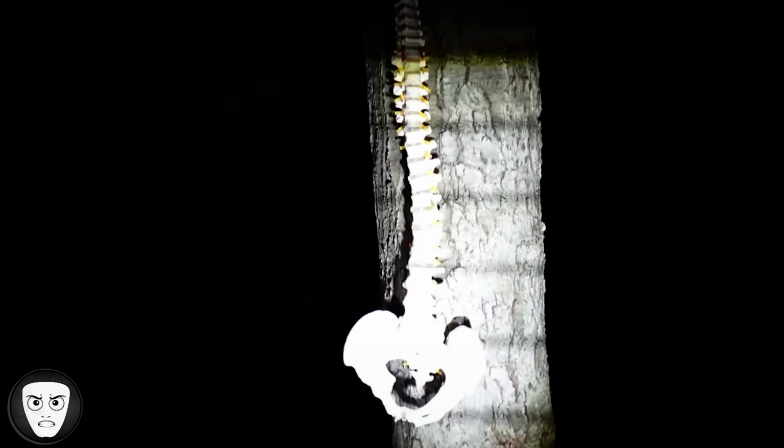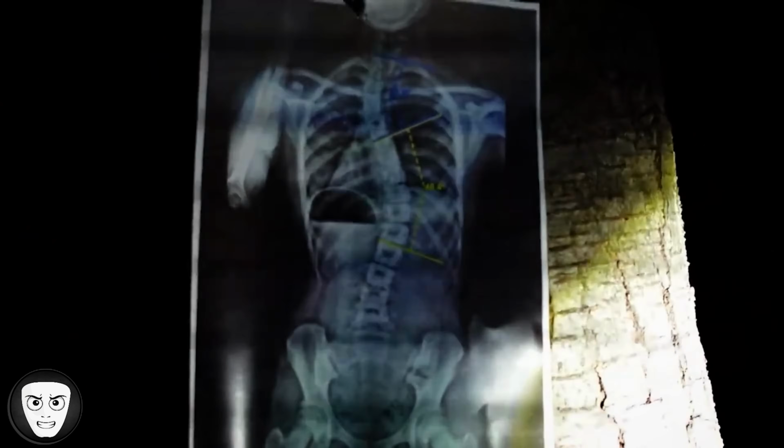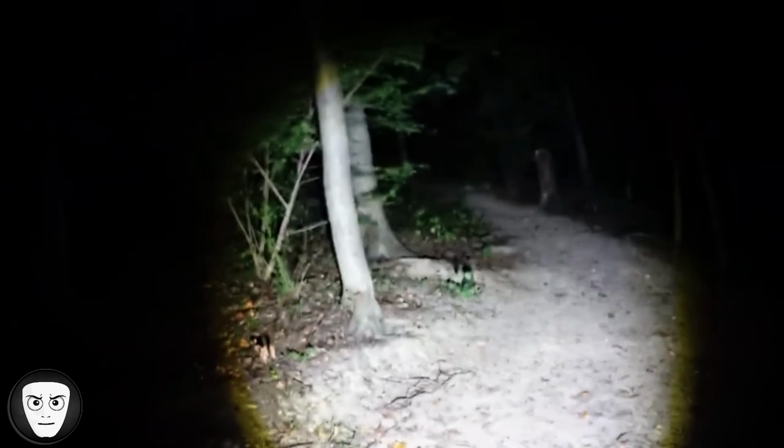It was what looked like a human spine hanging from a tree, along with other strange objects nearby. Shortly after, they reportedly felt like they were being followed and left the area. The OP later clarified it wasn't a real spine, but a medical model. Still, a strange thing to witness in the forest. Maybe it was staged, maybe it wasn't.